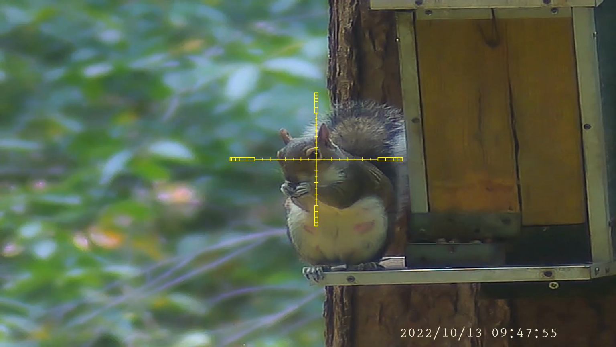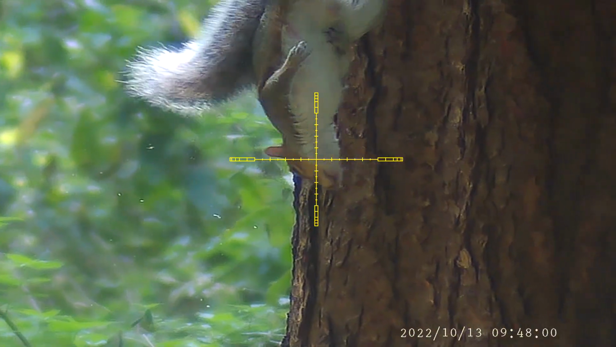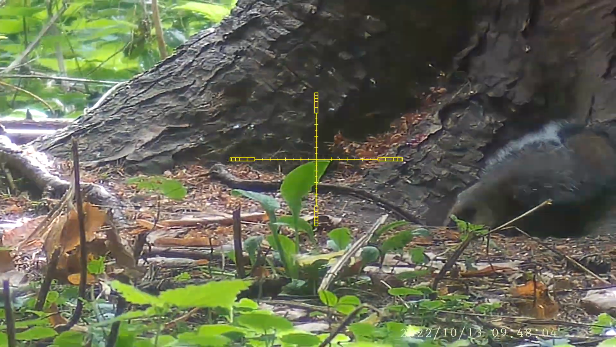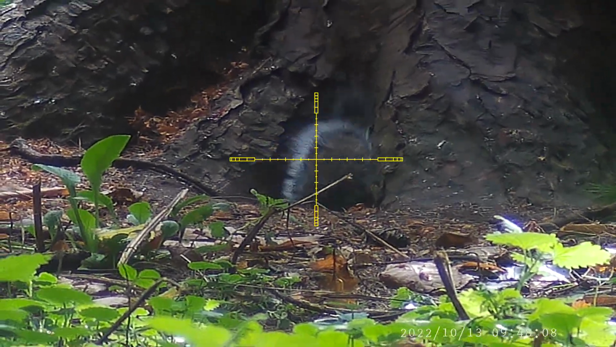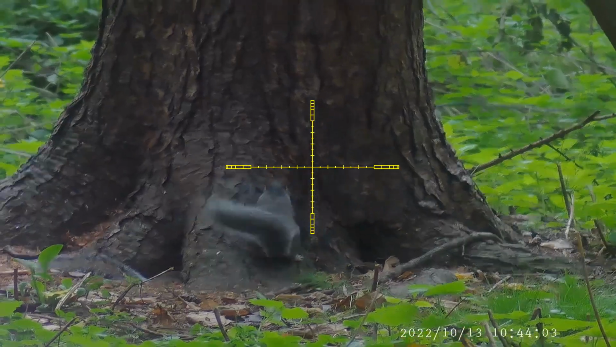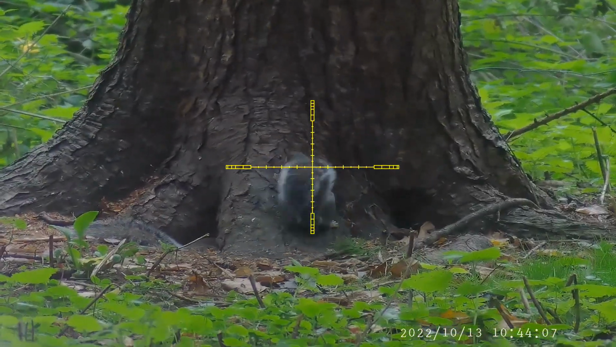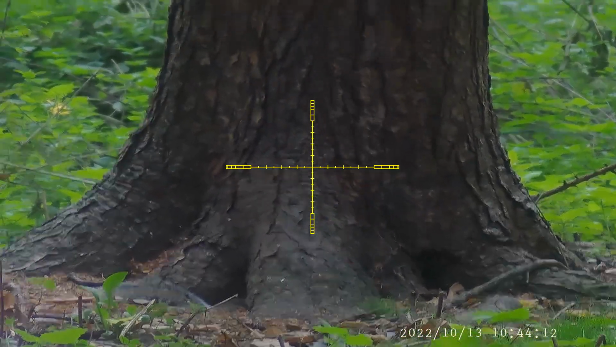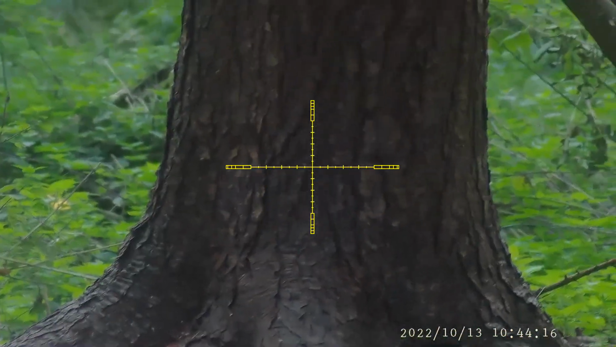Here we go. Front end's floppy, so that's a good solid killing headshot. This squirrel's pretty agitated. Could be the dead one on the ground, but it's not hanging around. Definitely wants to get to the peanuts.